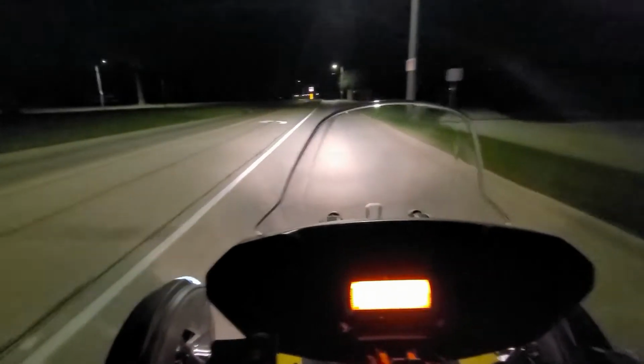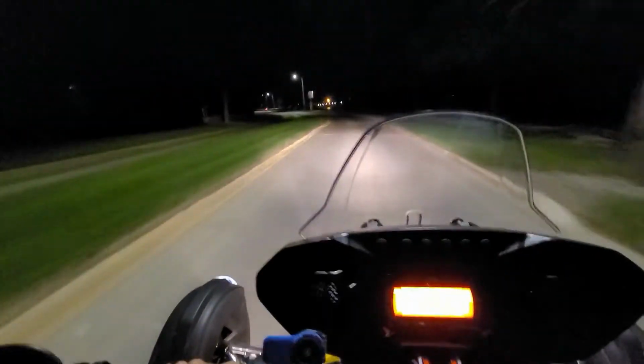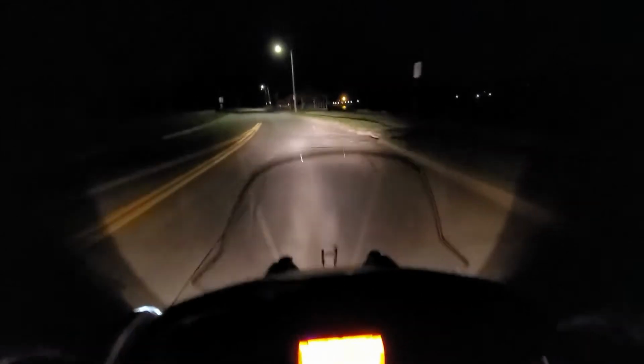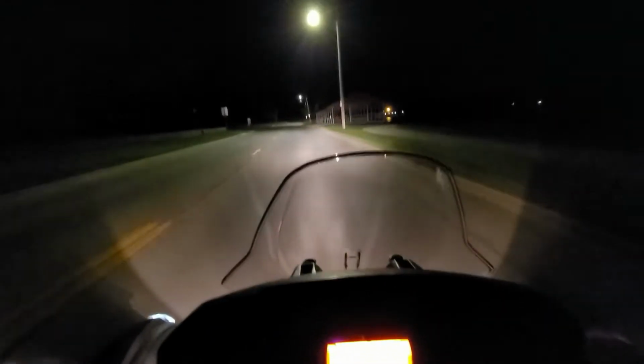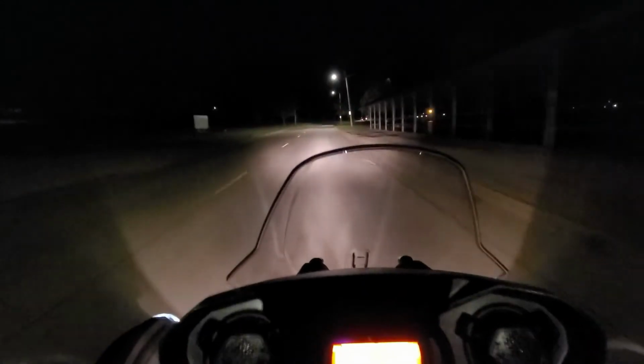Nope. Shortly here. Oh, that's right. I was waiting for the car way up ahead of me to get ahead of me. I didn't want to blind them, so I'm going super slow. I just realized that. But yeah. Yep, there you go. So yeah, there's the brights. And then I turn them off again. Turn them on.